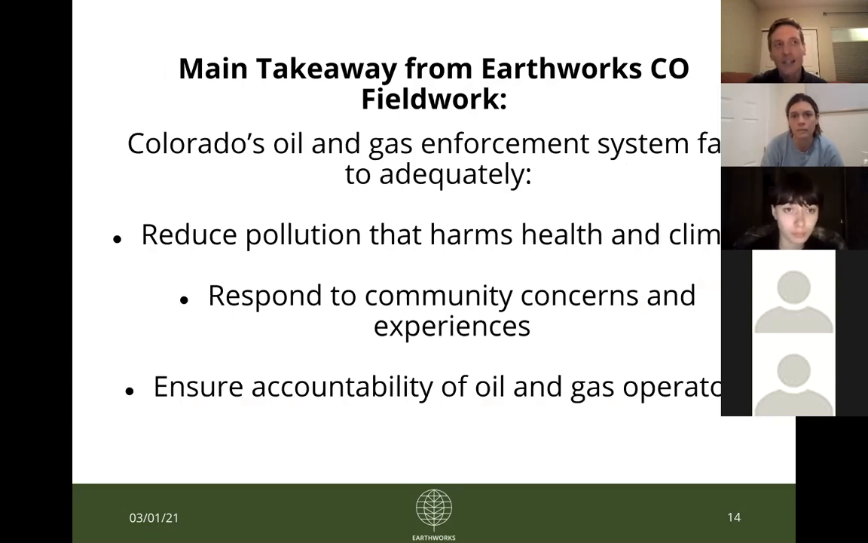And as I was saying, we've just started to do this more frequently, and we've noticed that there is much more responsiveness from CDPHE and COGCC when we're combining our complaint process with citizens also filling out complaints. So those are steps in the right direction, steps towards them being more accountable and responsive. We are still going to have to wait and see what the follow-up and the follow-through look like, but we just have to keep pressure.